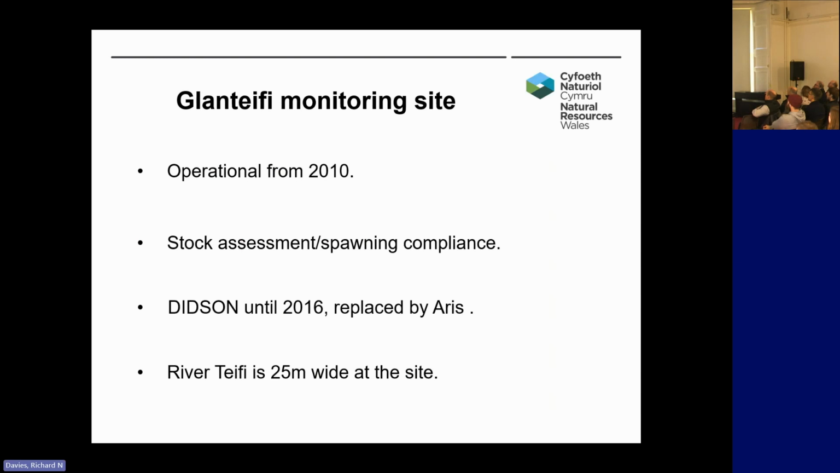The Glan Teifi monitoring site on the River Teifi has been operational since 2010, and it's been producing data that we've used for stock assessment, spawning compliance and estimated egg deposition since inception, really. It was originally a Didson site, and the Didson is a forerunner to the Aris. Since 2016, we've replaced it with an Aris. The River Teifi at the monitoring site is 25 metres wide, so I guess it's a relatively small river in comparison to some of your Scottish rivers.